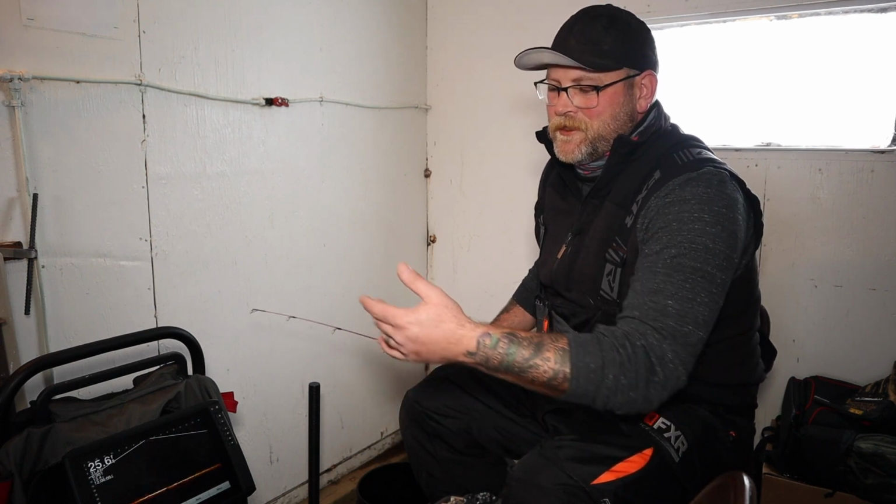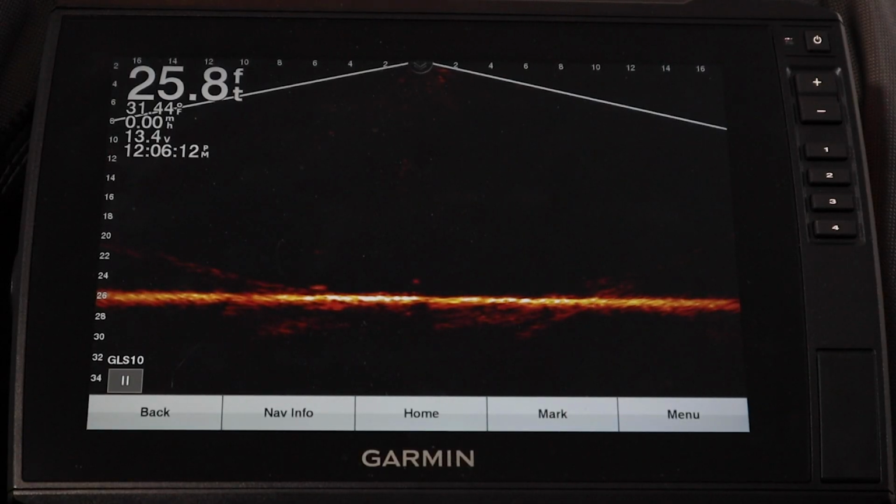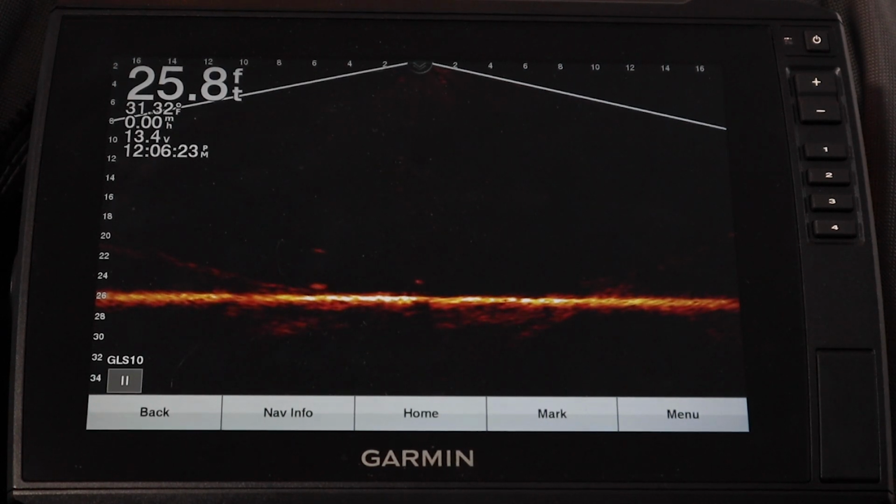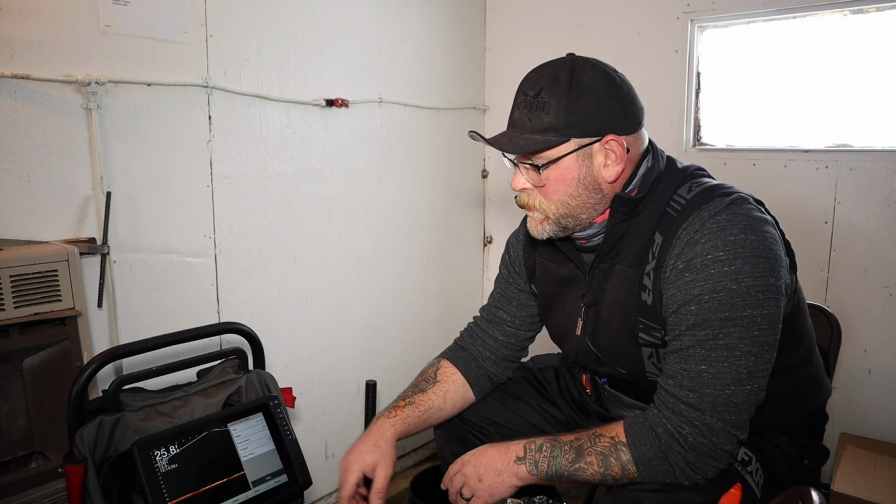Not a lot of background noise. You're not seeing a bunch of silt in there. Again, seeing that jig come up off the bottom. Oh, had one run up on it and just dropped out of the way. Did you guys see that? Okay, so we got a really good look at this in auto settings, just like we did on the Lowrance. Let's look through some of our menu options and see what kind of things we have going there as well.